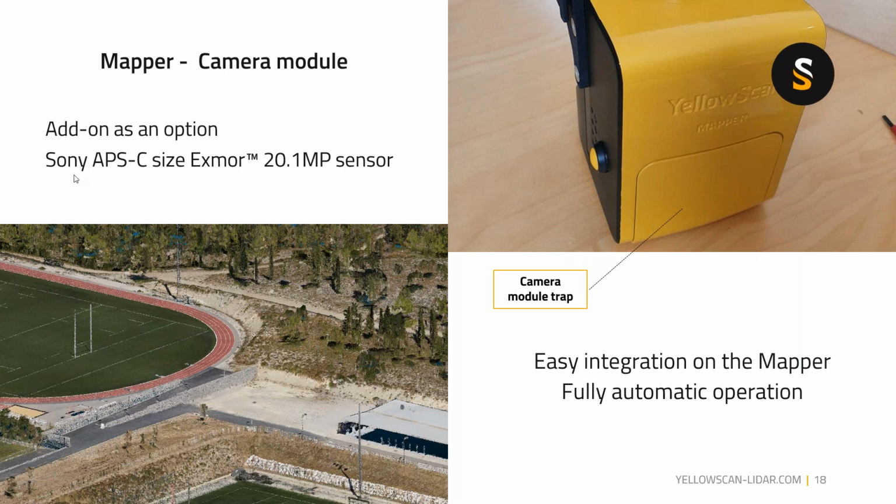For the camera spec, we are using the Sony APS-C Exmor 20.1 megapixel sensor. It will be the same for the Mapper Plus as well. It's a very easy integration on the Mapper or the Mapper Plus. It's fully automatic operation, meaning you can just fly all in one flight, and the LiDAR point cloud together with the camera will capture simultaneously onto a USB stick, or the memory card for the images. So you can just download easily onto your computer. You just pull out your USB stick and then process your data that way.